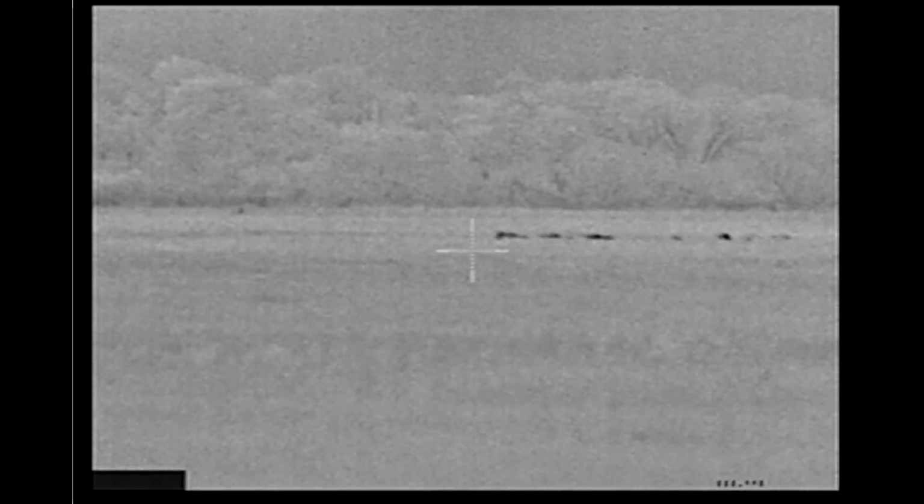They're in some taller grass right there. You can see the tops of their backs. With the PVS, I think they would have been hard to see, but the thermal, you could still see them. And when I come back over to her, the piglets had come back to her.